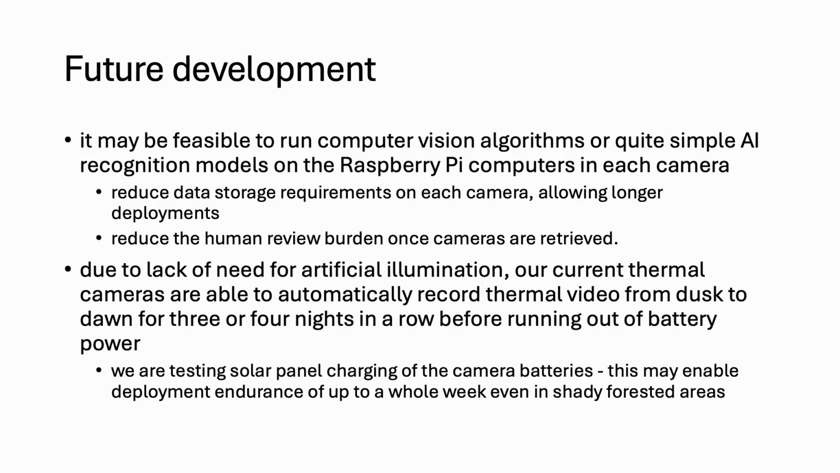But I've already mentioned the thermal cameras don't use much power, and they don't need any artificial lighting, which also uses a lot of power. So we could already run these cameras automatically to record for 3 or 4 nights in a row before our current batteries run out, and we're currently testing solar charging of those batteries using a PV Pi, which is a nice little add-on for the Raspberry Pi developed by Auto Ecology in Melbourne.